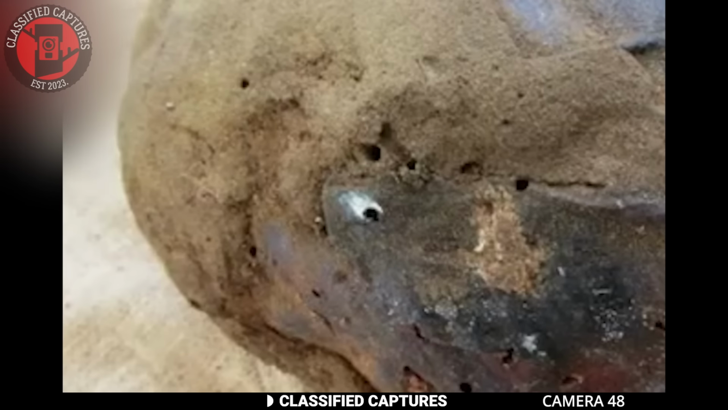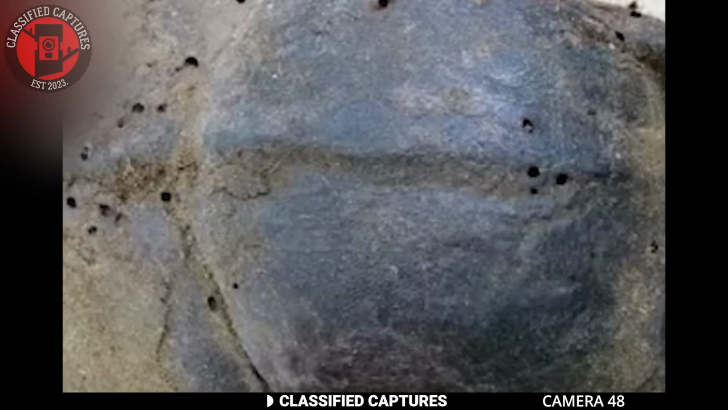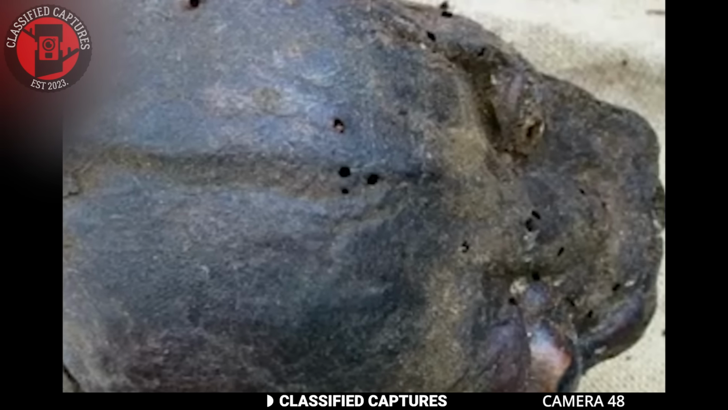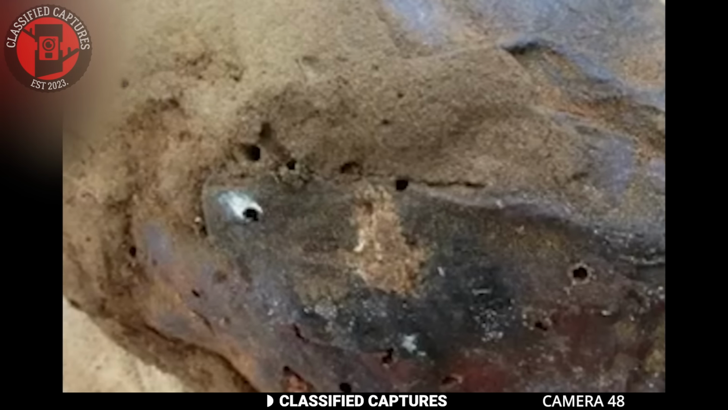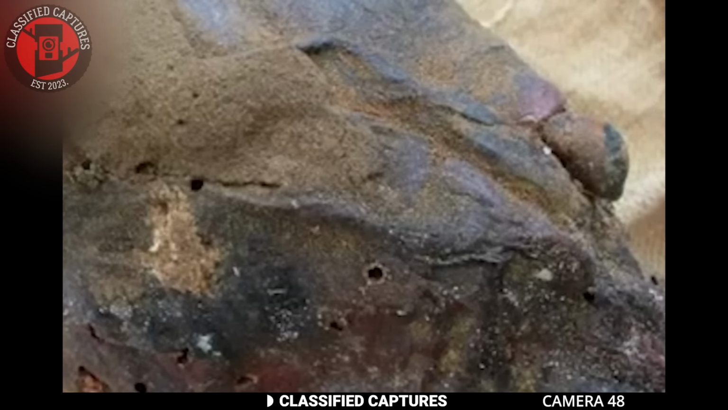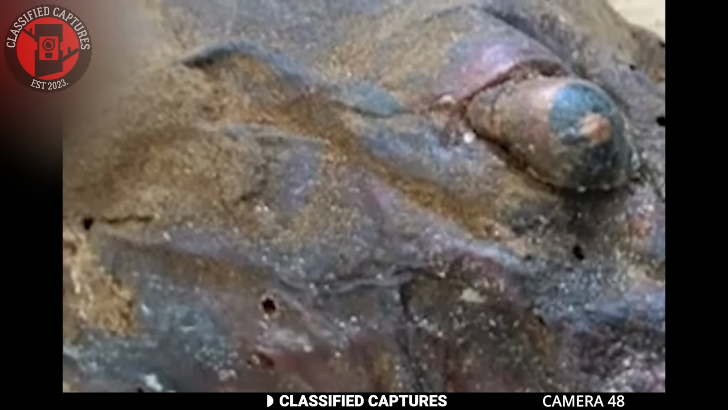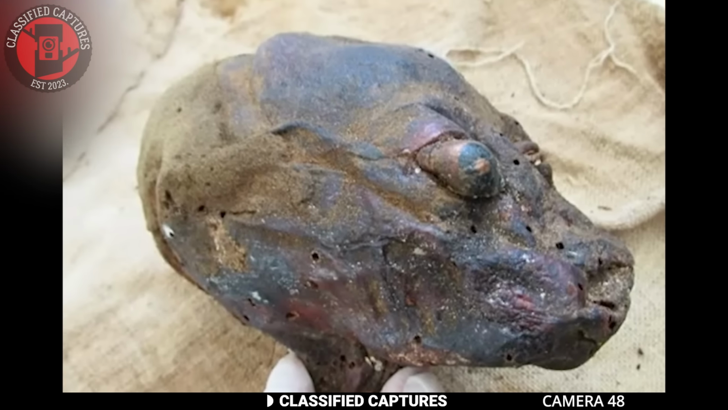This discovery could potentially revolutionize our understanding of extraterrestrial life. Is it a relic from a long-forgotten civilization that had contact with beings from another world, or perhaps a genetic anomaly from an ancient human? Julius isn't sure about this one and wants to look into it. That's a first because he normally just tosses these out. Fingers crossed, let's see what he makes out of this.